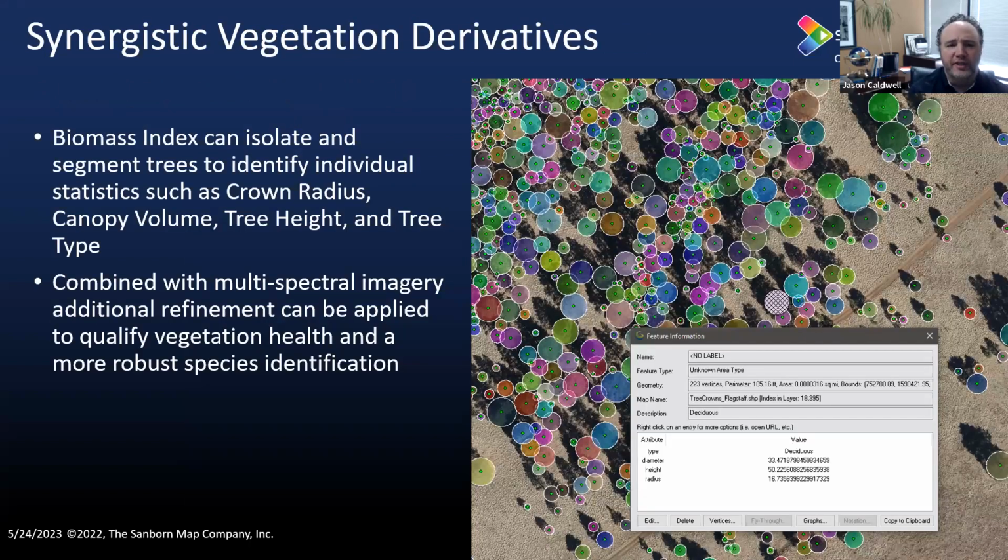The other one that's pretty exciting that we've been working with is vegetation canopy cover. This allows for biomass indexing as well as other types of extraction of data. This is the combination of LiDAR data with imagery to be able to pull this information out. Again, this type of product has been used for many different use cases.